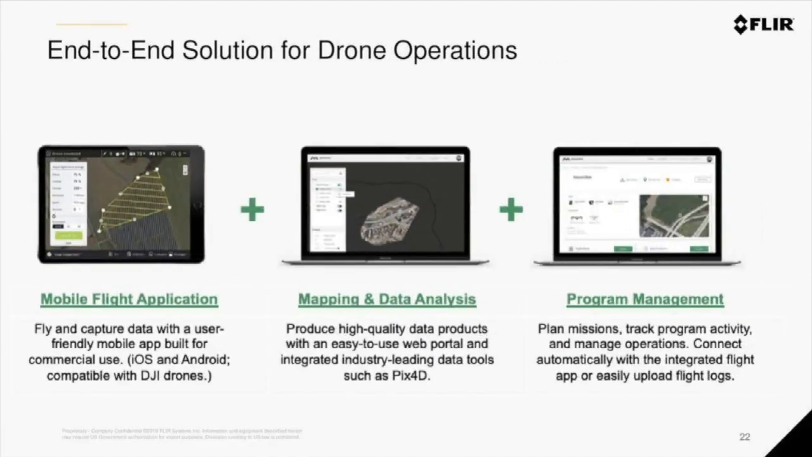Ground Control consists of three main parts. The first of which is a native flight application for DJI aircraft, where operators can manage missions, check airspace, fly manually, as well as execute automated grid and waypoint missions. Using captured imagery from the app, Ground Control's web platform then offers mapping and data analysis tools powered by Pix4D. And then layered on top of that is program management, where program managers can plan missions, track activity, manage personnel, equipment, and other resources.